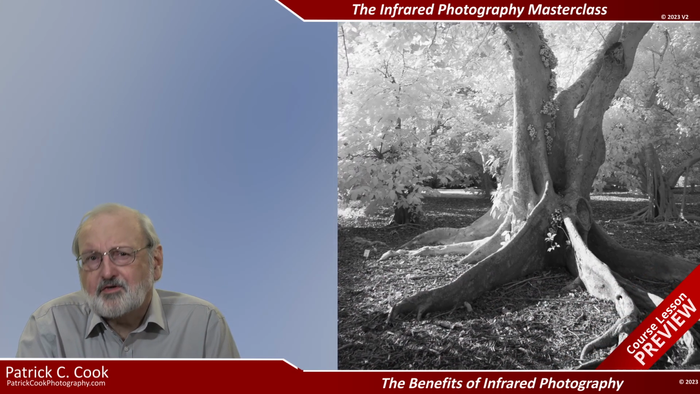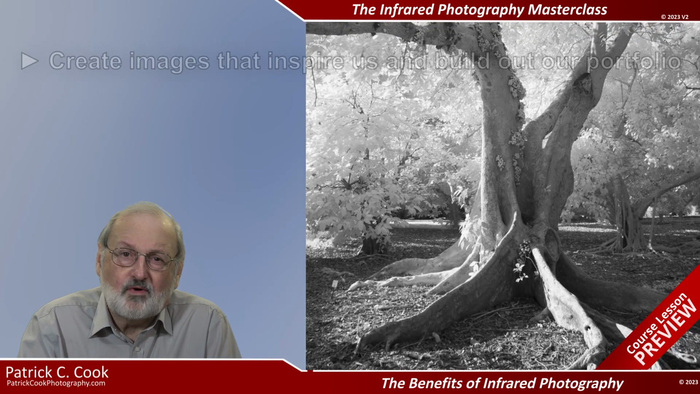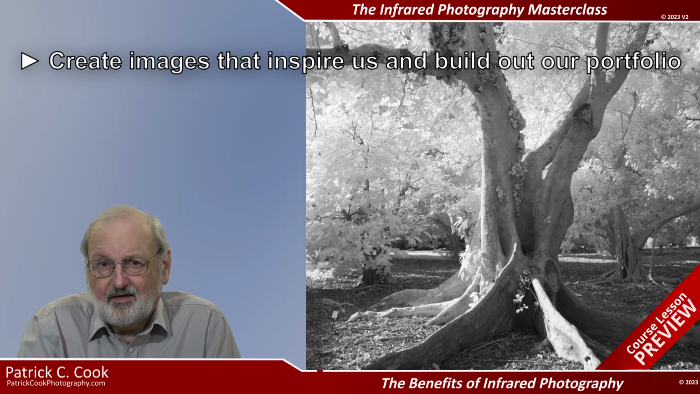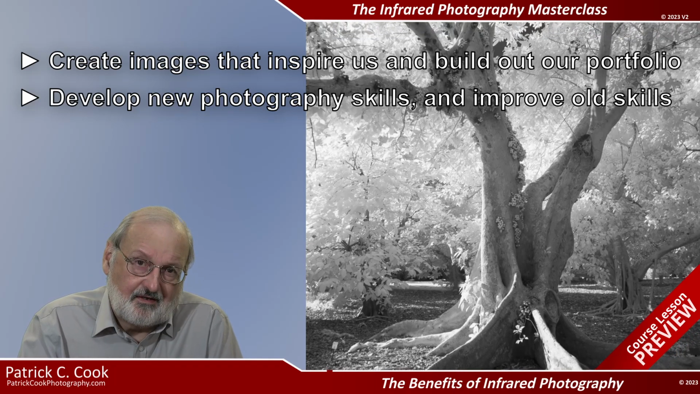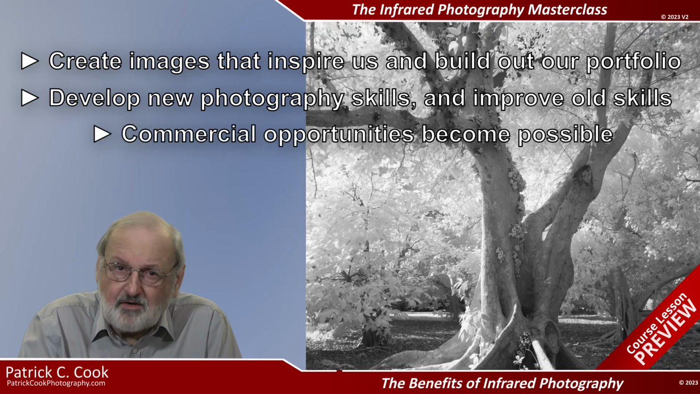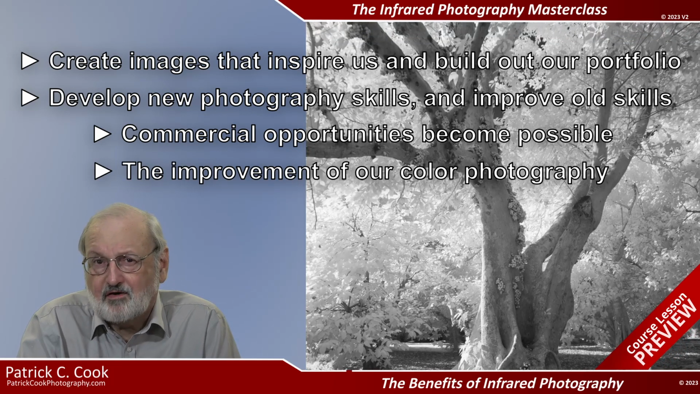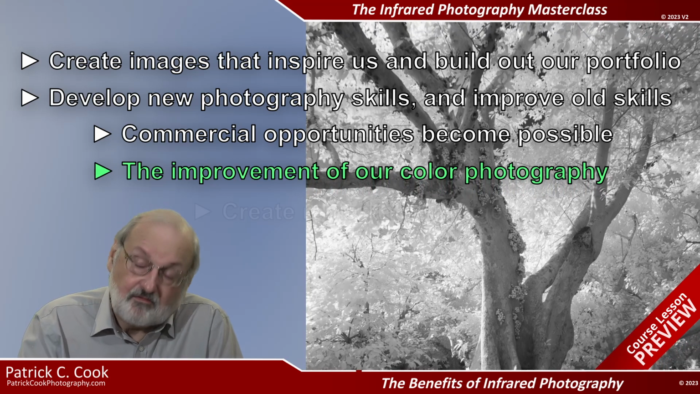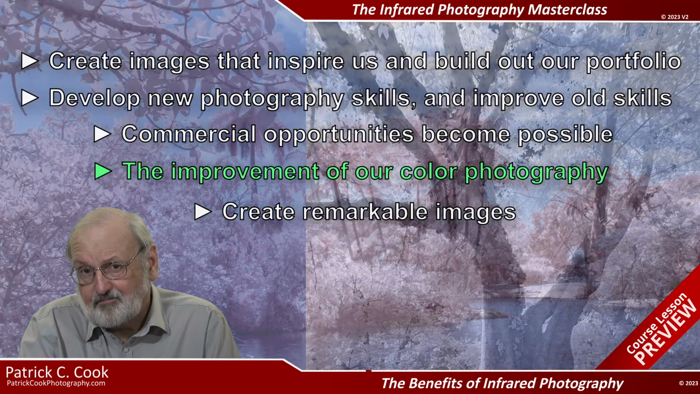Well, there's a practical value for infrared photography as well. We can create images that inspire us and build out our portfolios. It helps develop new photography skills and improves old skills. Even commercial opportunities become possible. But in my opinion, the improvement of our color photography remains the best practical value of all, followed closely by the ability to create remarkable images.